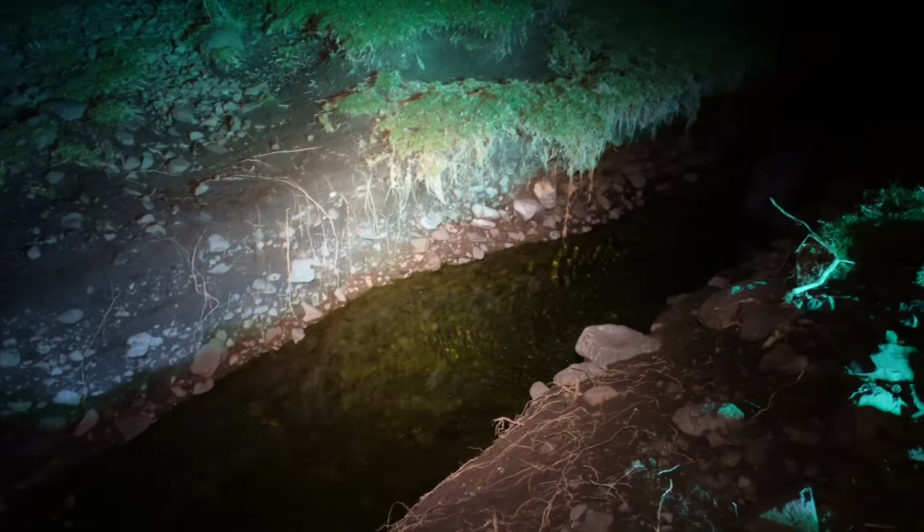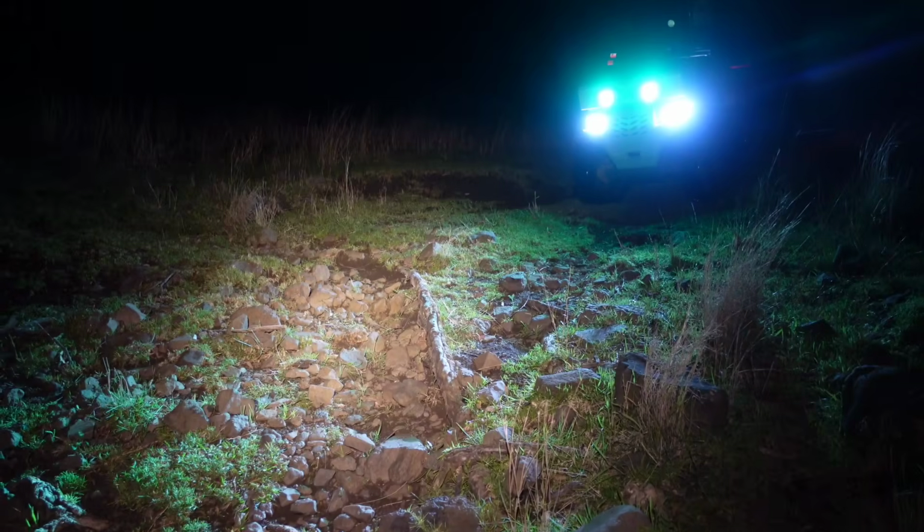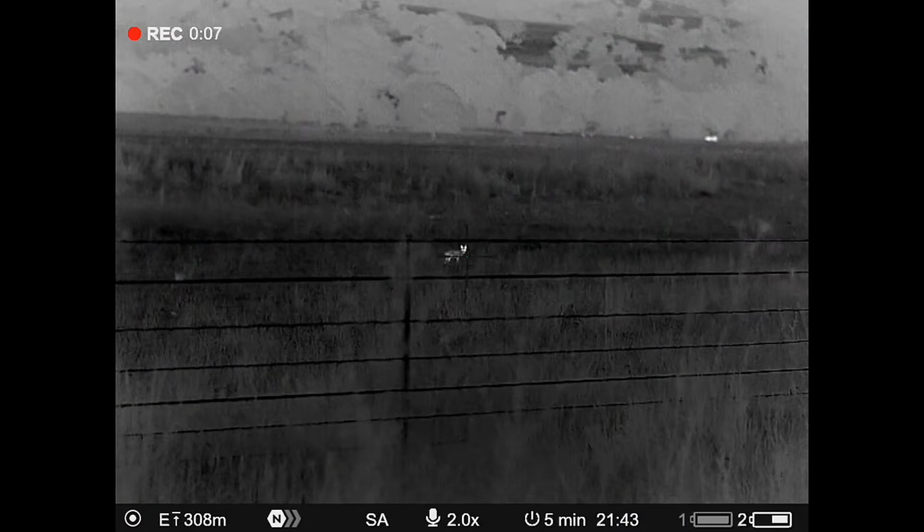What a mess this is. That track's cut out about 6 feet in this little gully crossing. I was going this way, I'm not anymore.